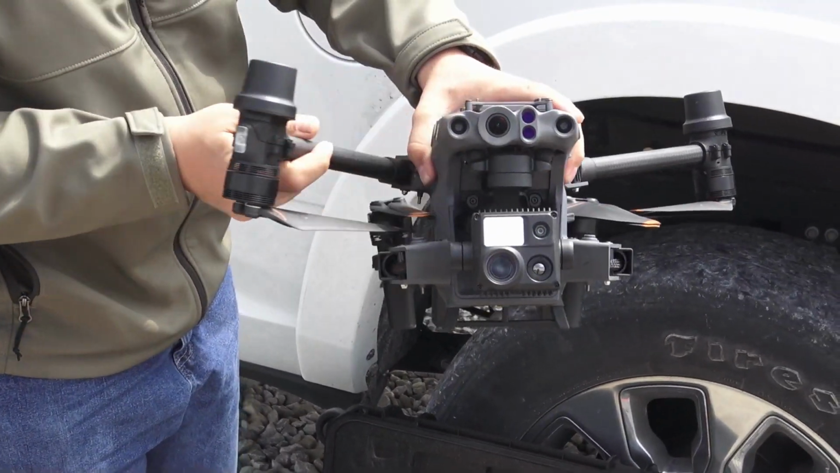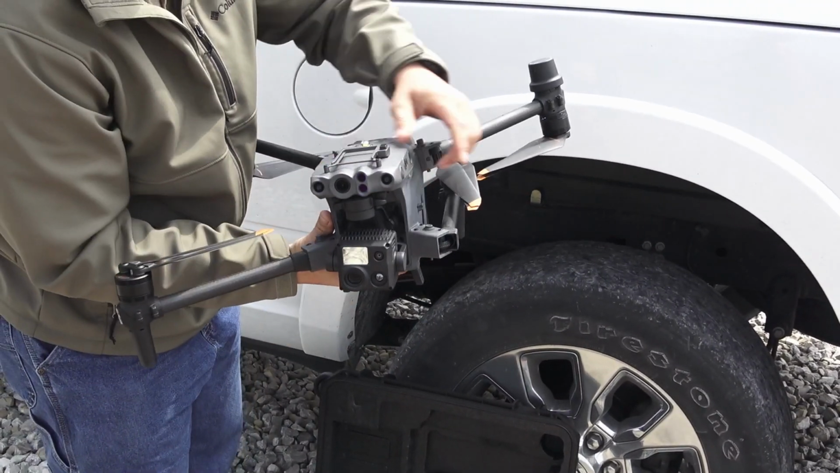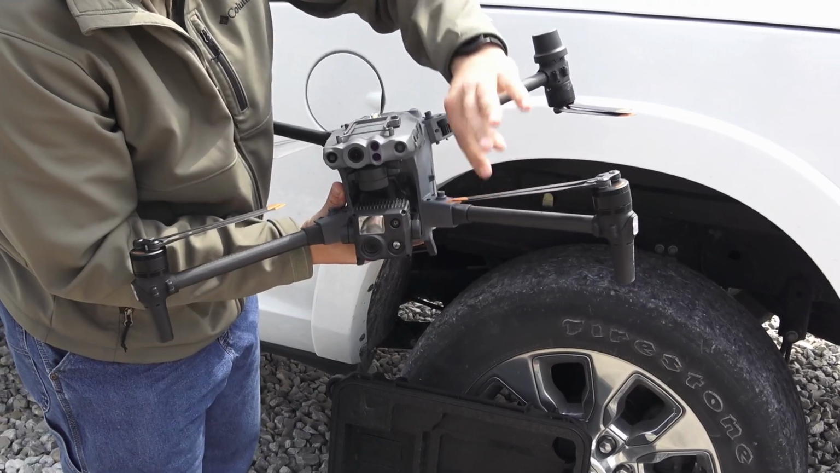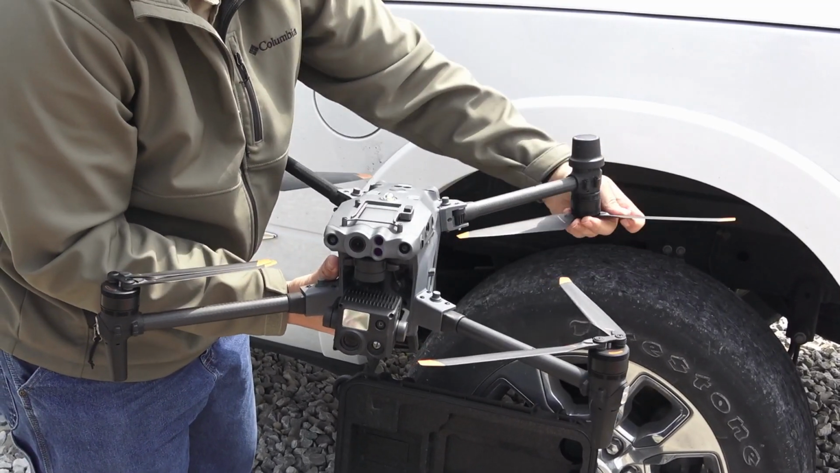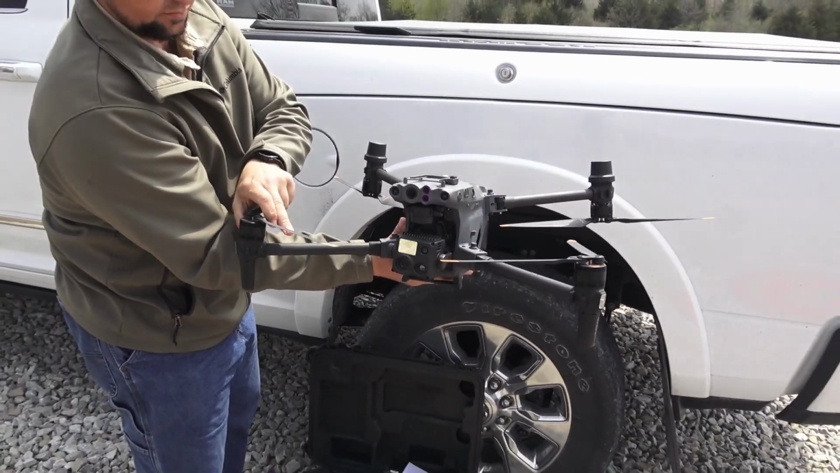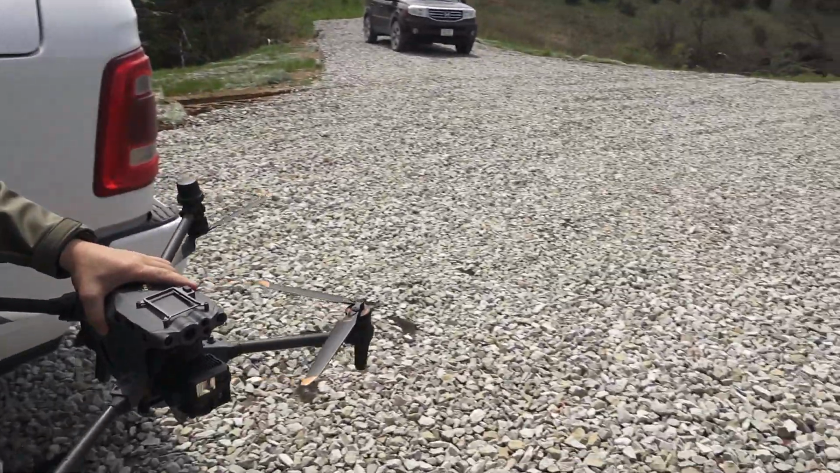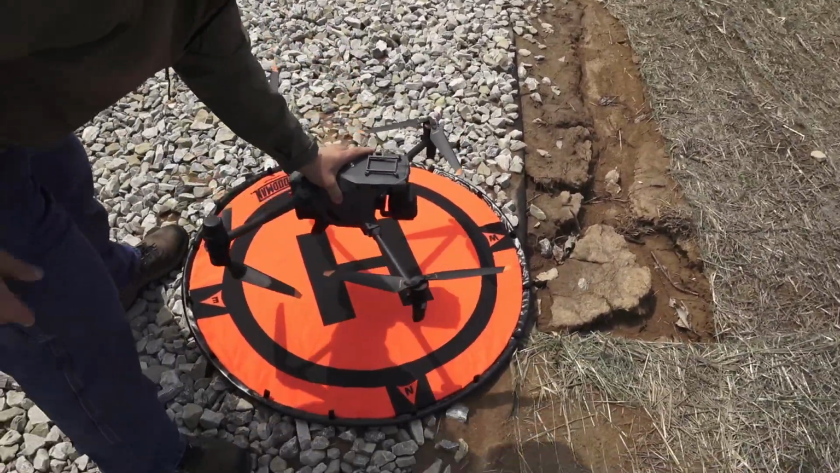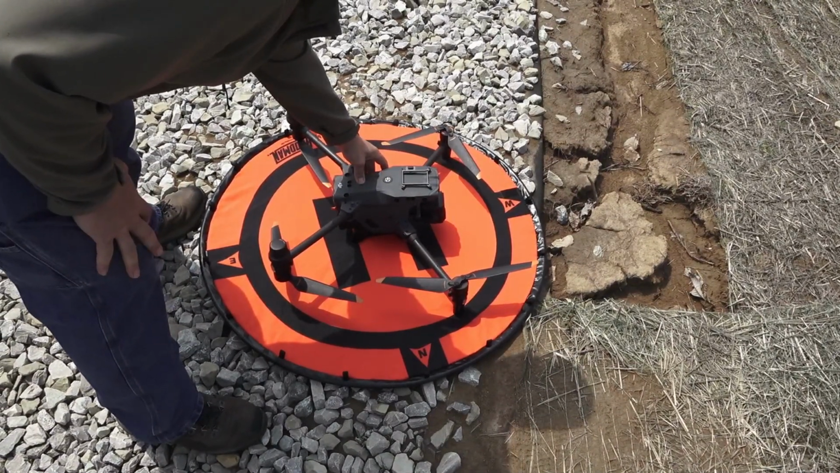We can see all that. It's a top of the state of the art thermal camera, and then we also have a 200x zoom camera. We fly at around 400 feet, and we can zoom right in and see exactly what all's on the property. Wow, 200x is pretty impressive. The camera I'm filming with right now is 20x. We rarely use over 80x. Even at 80x from 400 feet, you can see pretty much everything you're looking at.